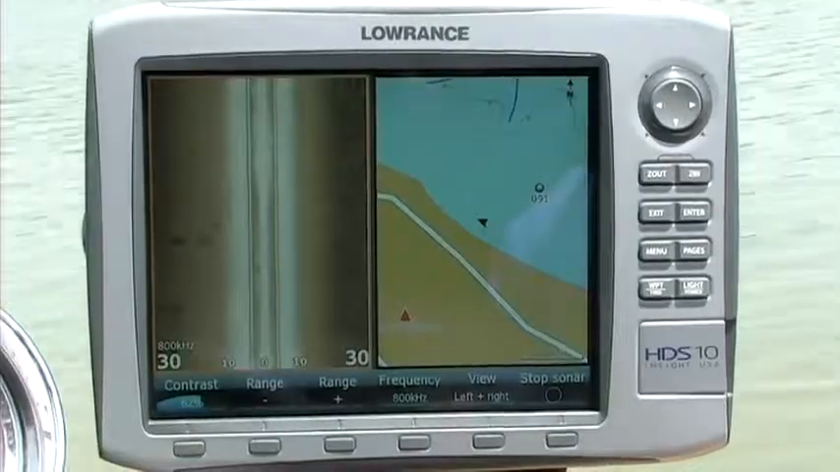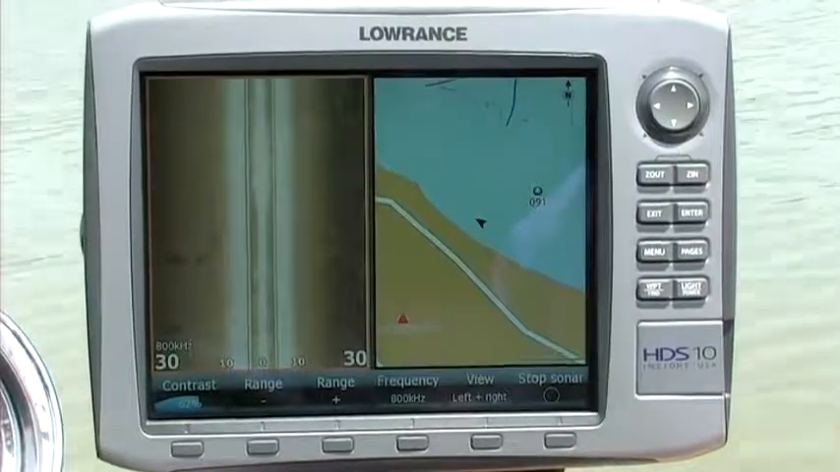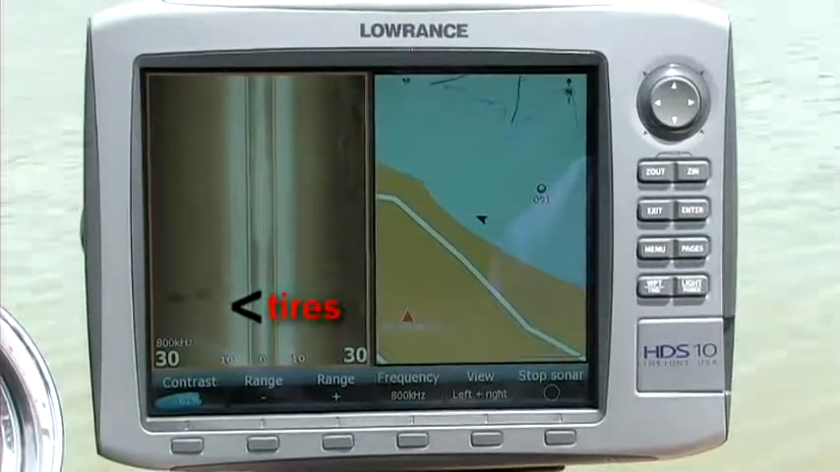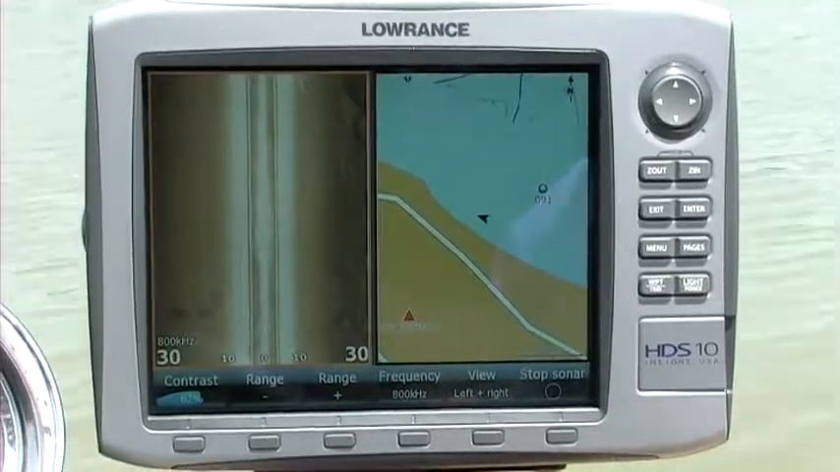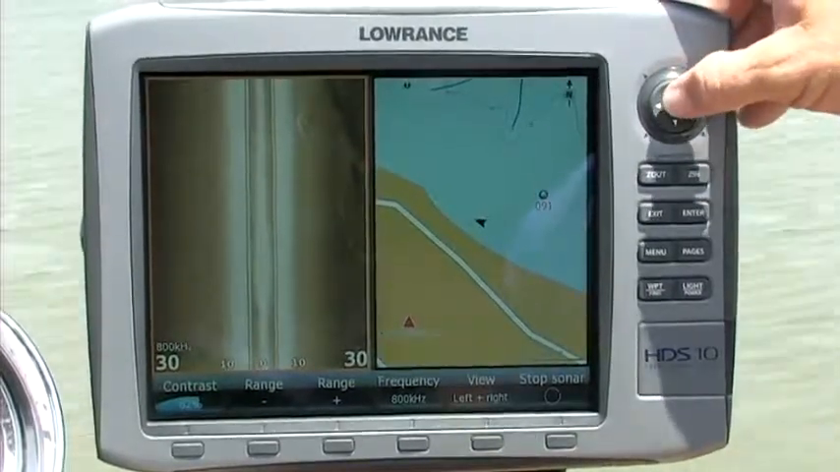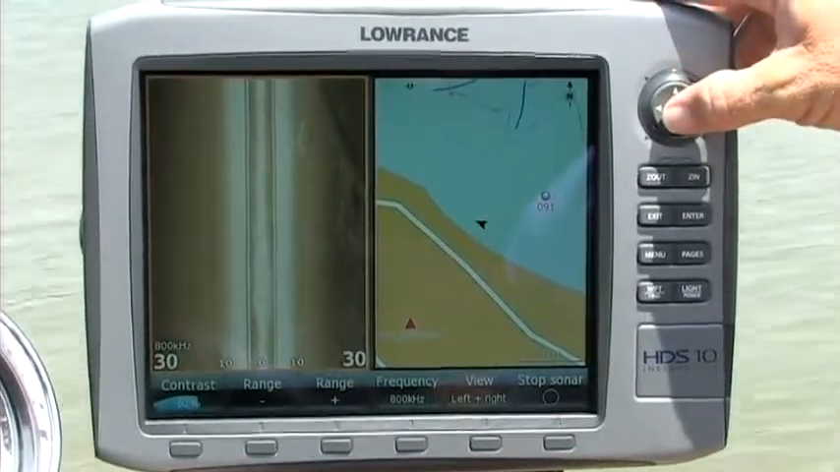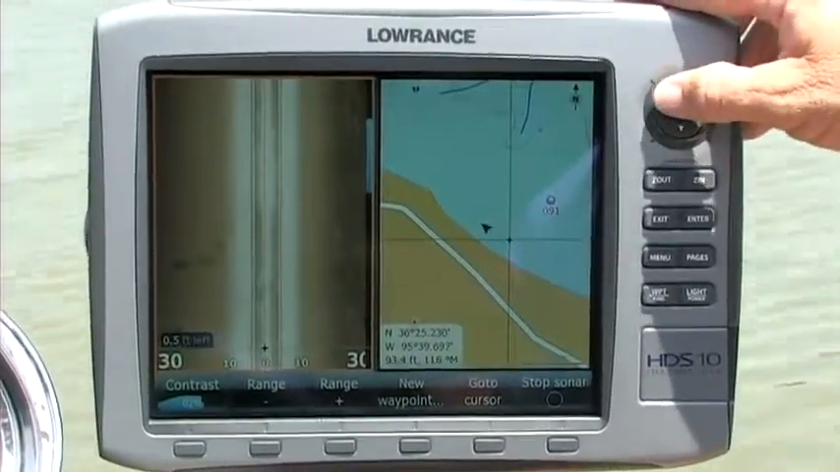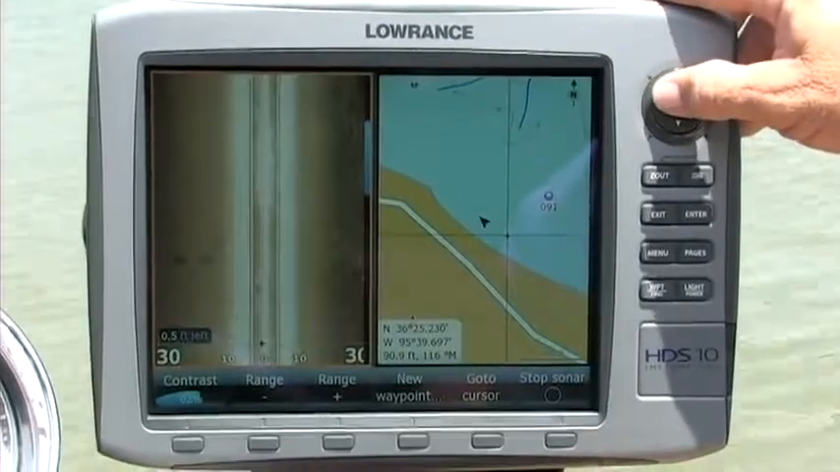Okay, you can see coming right into the left looking view, there are distinctly 3 or 4 tires laying on the bottom, those round donut looking circles. We're going to let that screen travel, let those tires move until they actually leave the screen at the bottom in history. Okay, here we go. There's our cursor. We're going to move down. See the tires. They've come back into view. We've moved back in history.